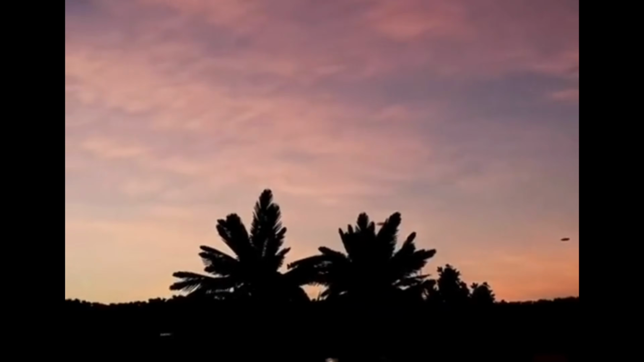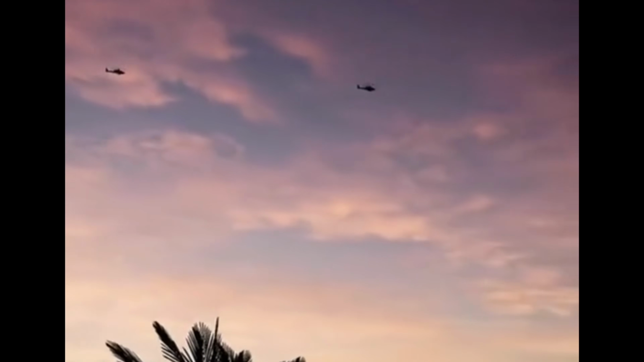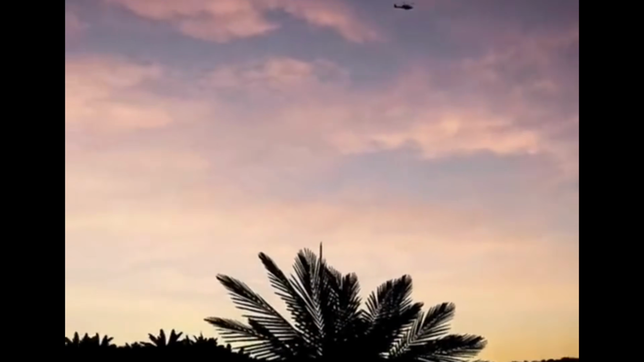A fleet of 6 flying saucers fly through the evening sky, followed by a gang of helicopters close behind. It appears they're chasing after these UFO crafts, probably in an attempt to shoot them down or capture them. And the footage is very clear. We can clearly make out flying saucer-like aircrafts.